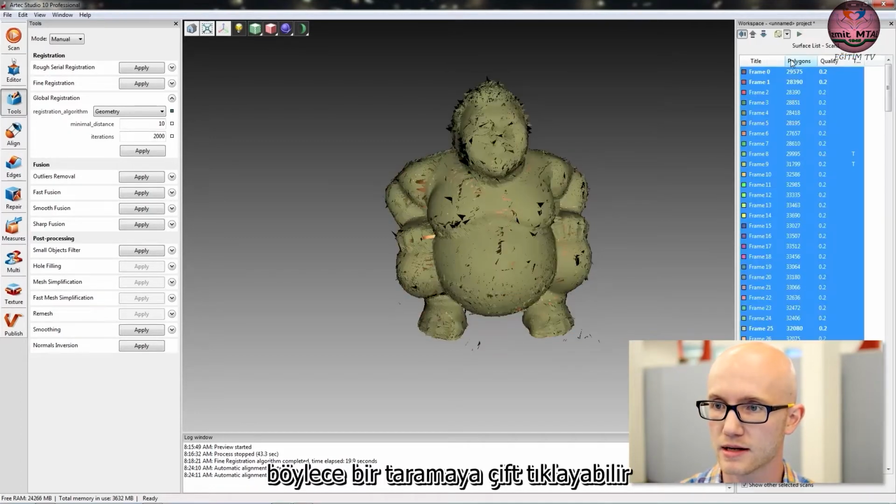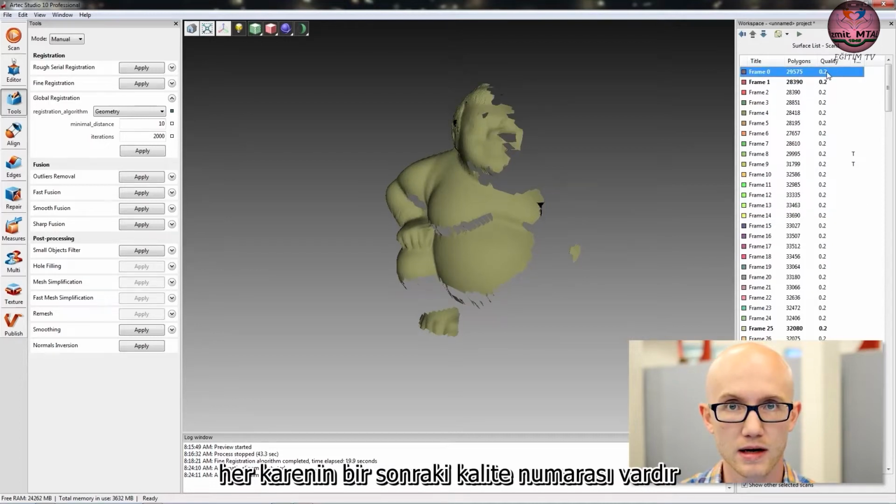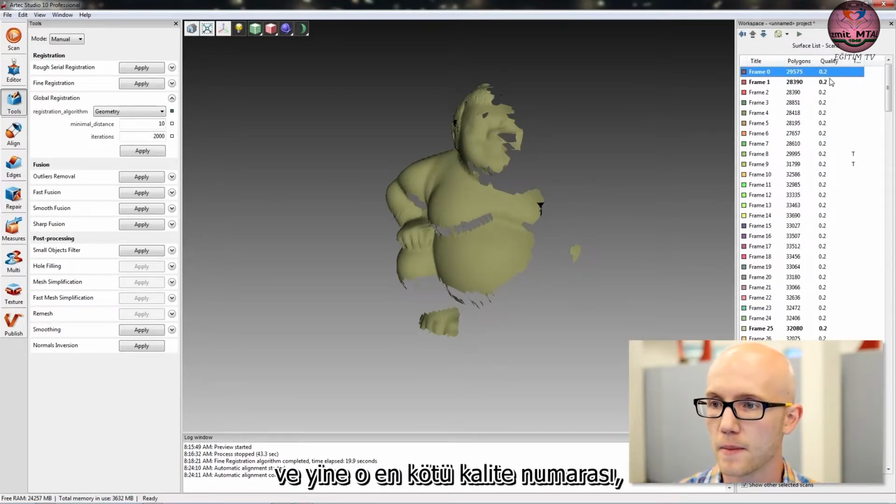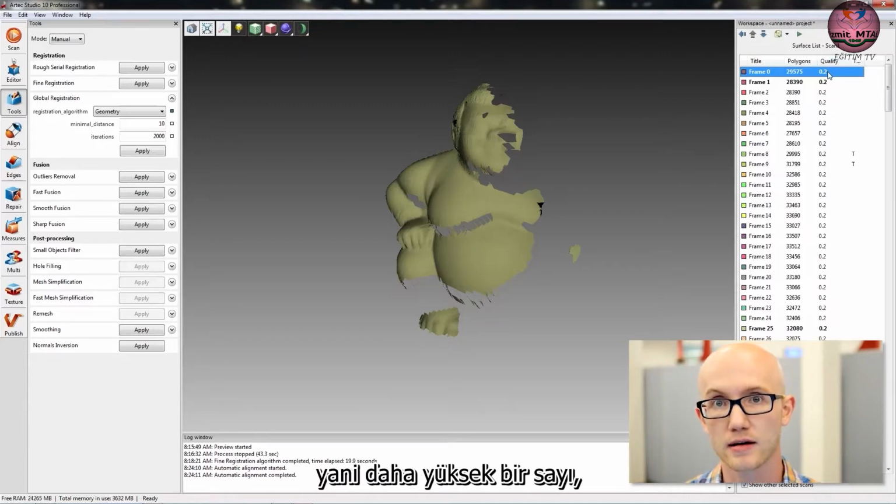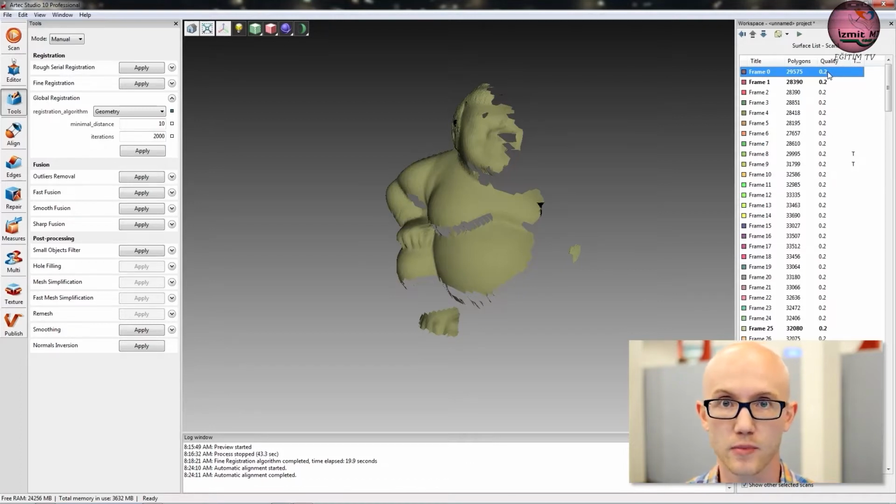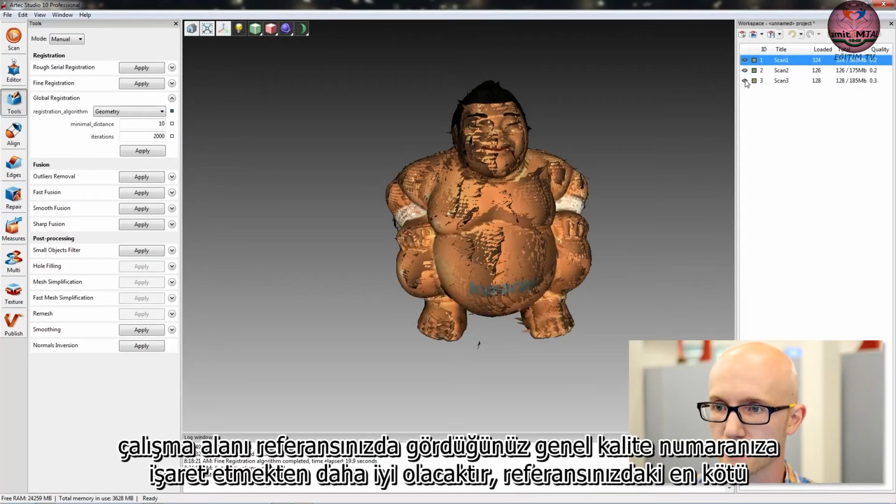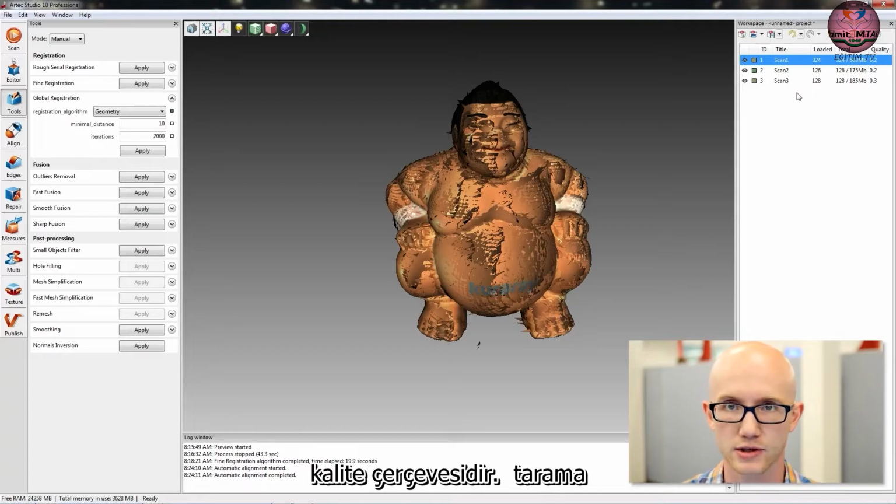So I can double click on a scan and see all my individual frames, and each frame has a quality number next to it. The higher that number is, the worse it is. So a 0.1 would be better than 0.2. Your overall quality number that you see out here in your workspace references the worst quality frame in your scan.